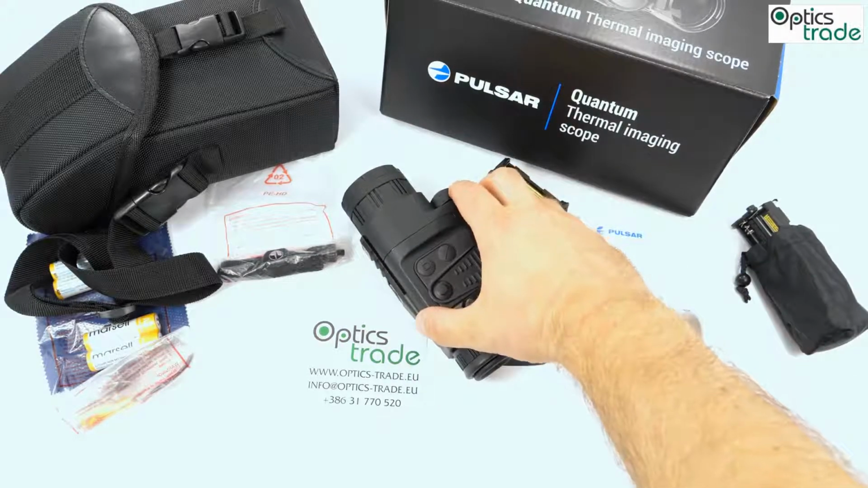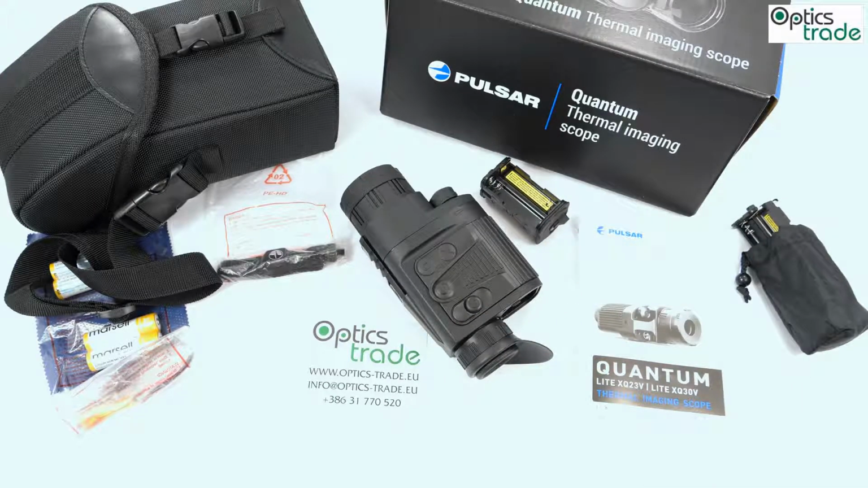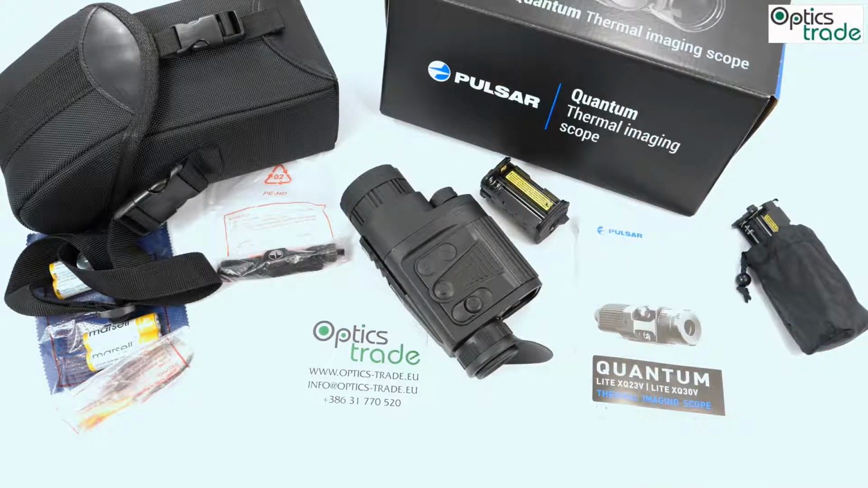The rotating button offers two possibilities. With a short press you enter the basic menu, which offers you setting of brightness and setting of contrast and the use of this stereometric rangefinder. Then with a long press like this you enter the second, more advanced menu, which gives you the option